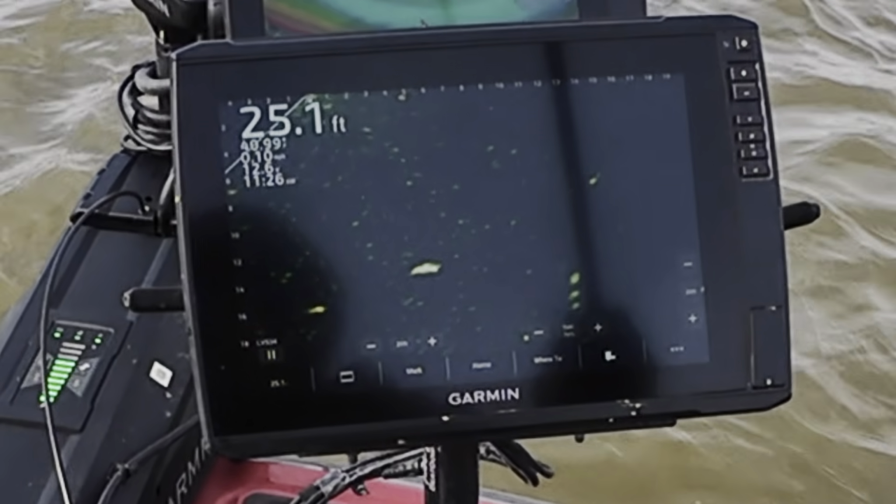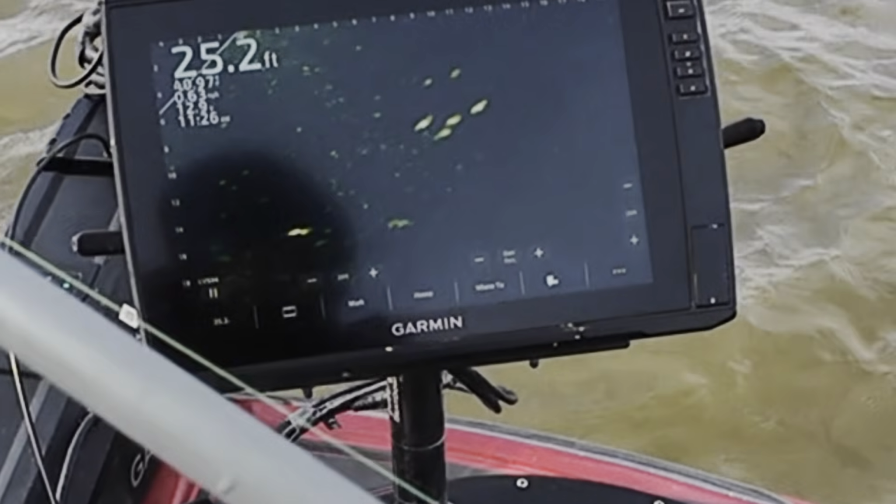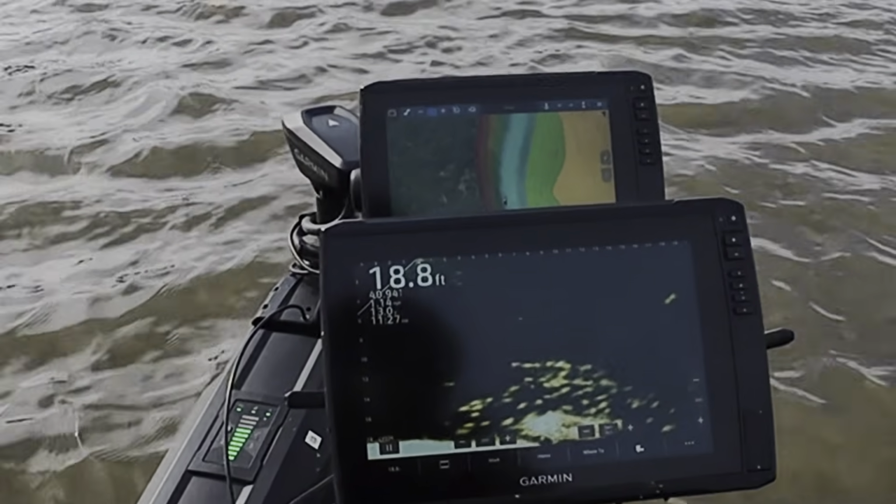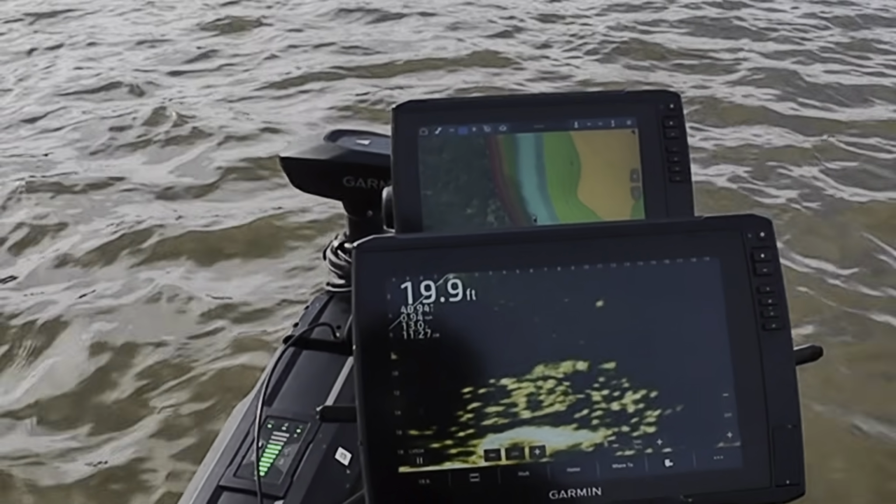Get that bait in front of him. Oh, he's kind of moving. He's taking off. Look at this, another pile of fish. Most of them are small, look like they're suspended up against a big boulder right here.